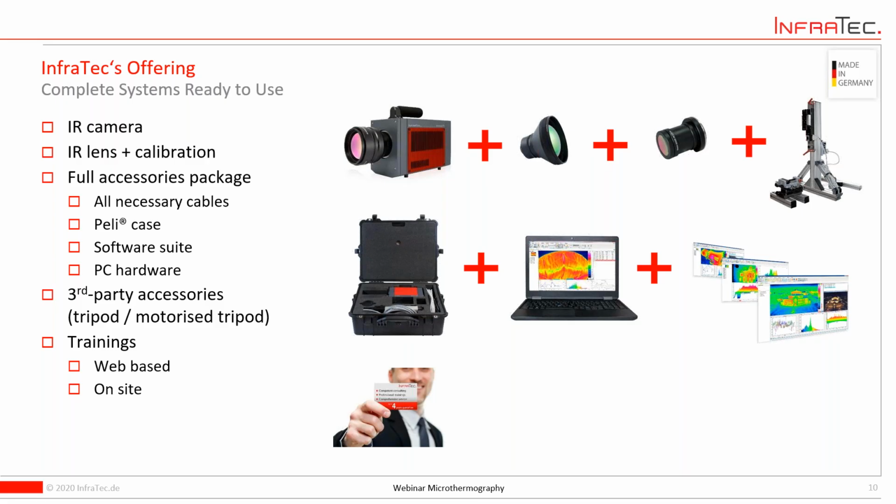But once the situation gets a little bit better, we are happy to visit you again on site to provide training to your staff, to your colleagues. So we want to really provide a ready-to-go setup for you, make it easy to start, being productive, starting your research and development. So this is our goal, to be a productive partner for you.